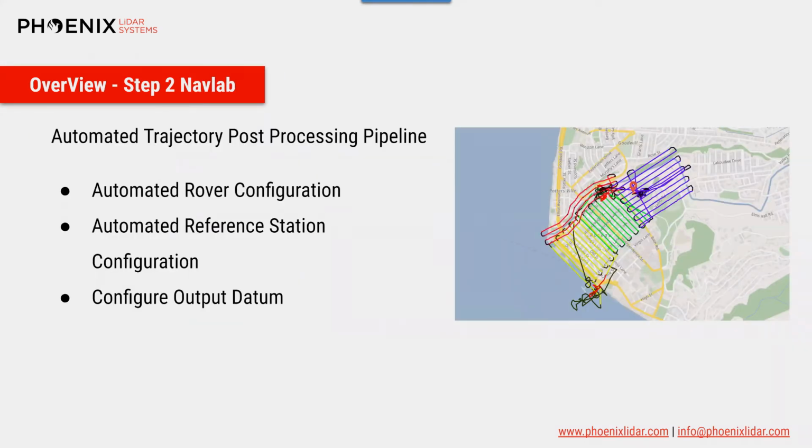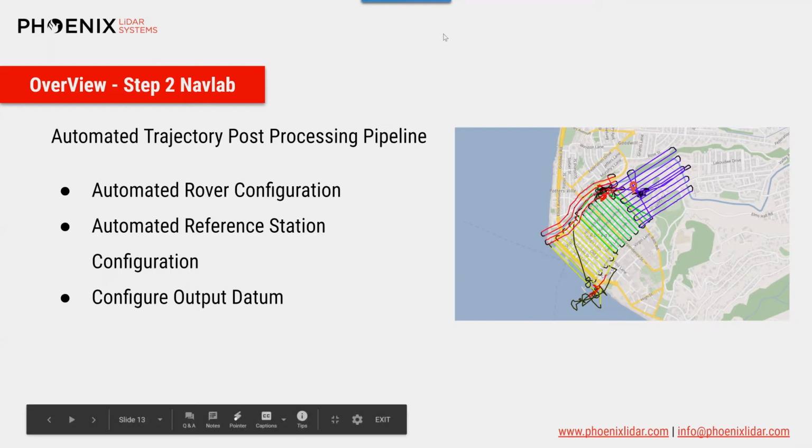Step 2 is our Navlab pipeline, which is our automated trajectory post-processing pipeline. And the first step there is to configure your rover. The rover is automatically configured from the nav file that is uploaded from your rover. So that's quick and easy. The next step is configuring the reference station. And that's another automated process because as soon as you load in your reference station data,